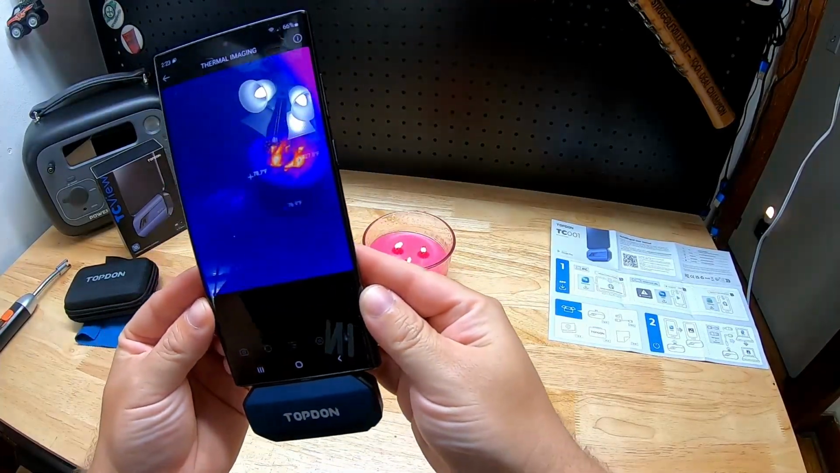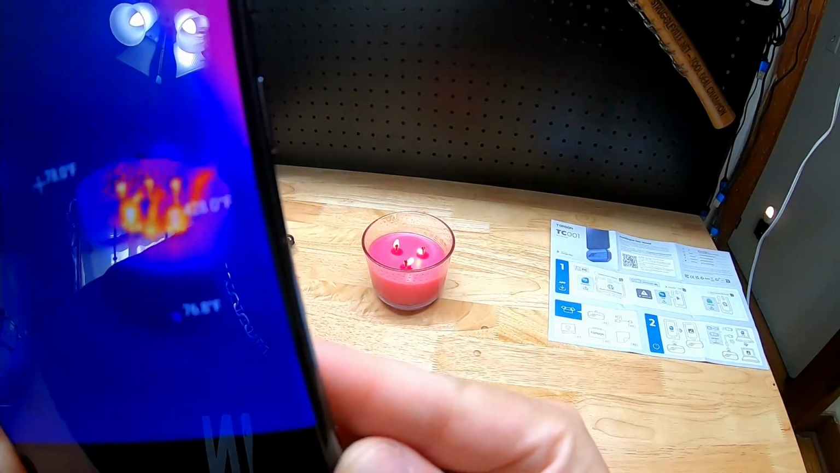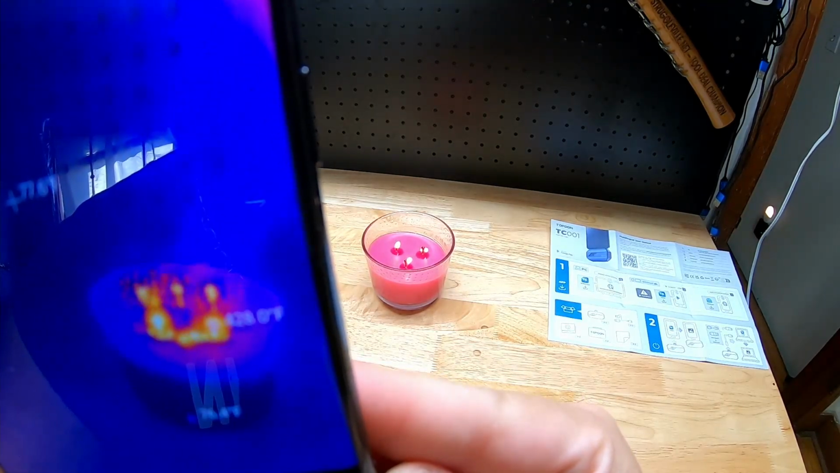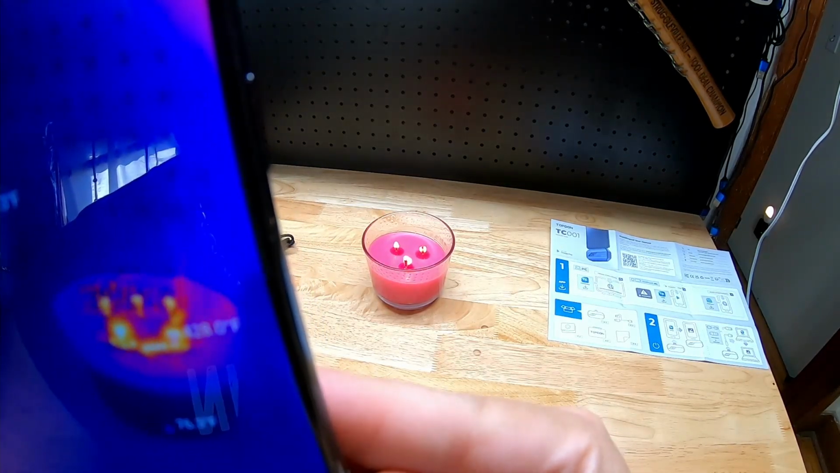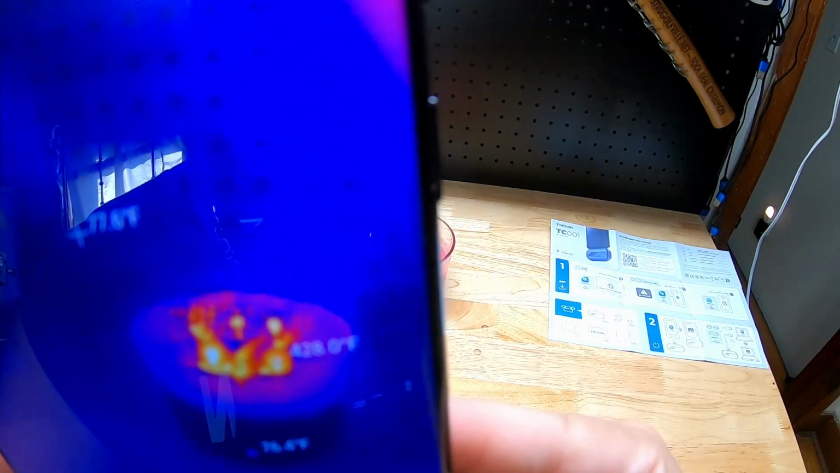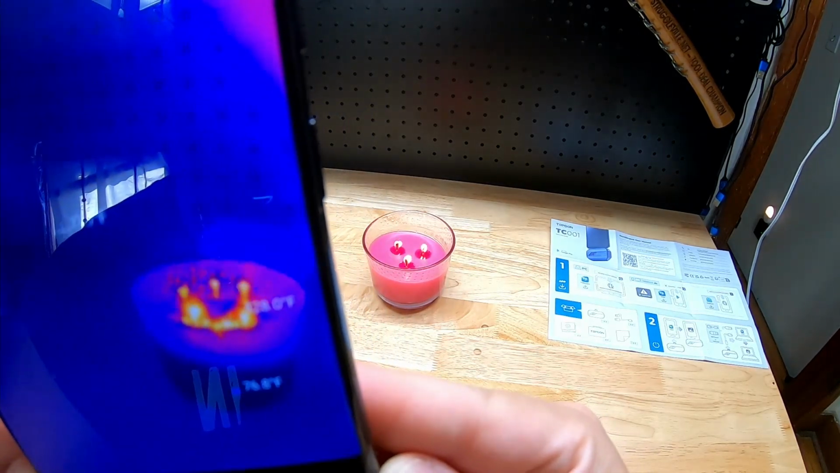Let's see, I want to hold it in a way that you can see both the candle and the thermal imaging camera. Look at that. So it's giving us updates. We're at 428 degrees right in that hot center. And you can see the background, if I move this over just a little bit, is 77.5 degrees. So it's constantly updating us a high spot and a low spot.